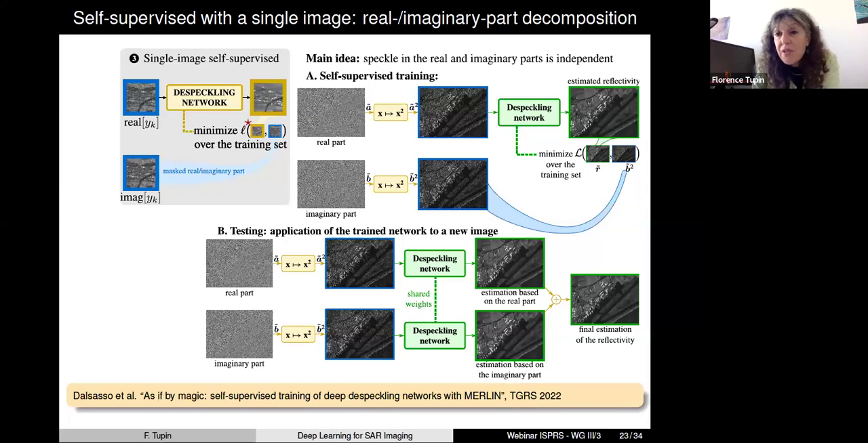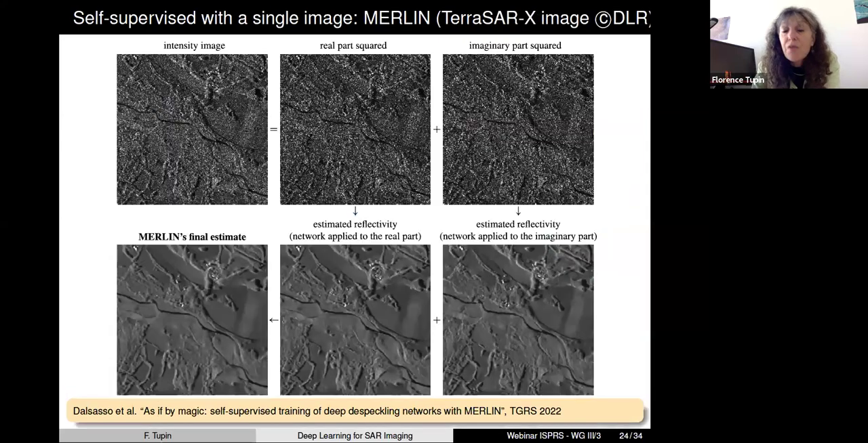And in fact, this method is very efficient. You don't need any pairs of images. You just take many single-look complex images and feed them to the network to train it. And of course, you have plenty of such images.